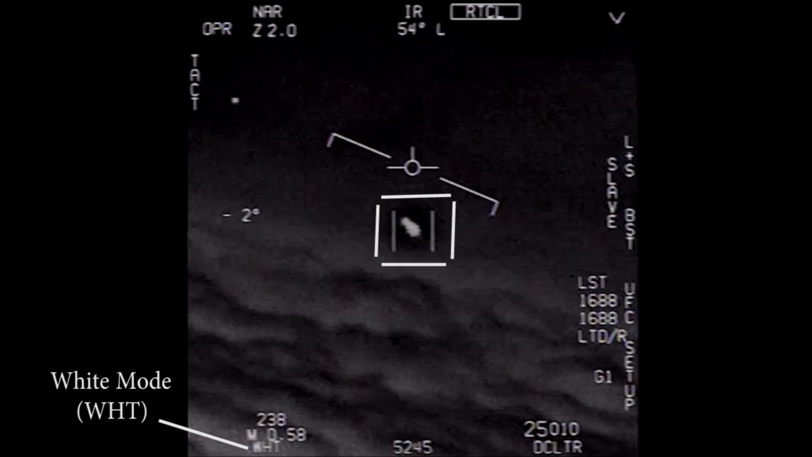This means that hot items are going to be displayed in white and cold items are going to be black. As we can see in the footage, the object which is being tracked is white in color, but the clouds in the background are black. But there is also something which is very interesting over here.